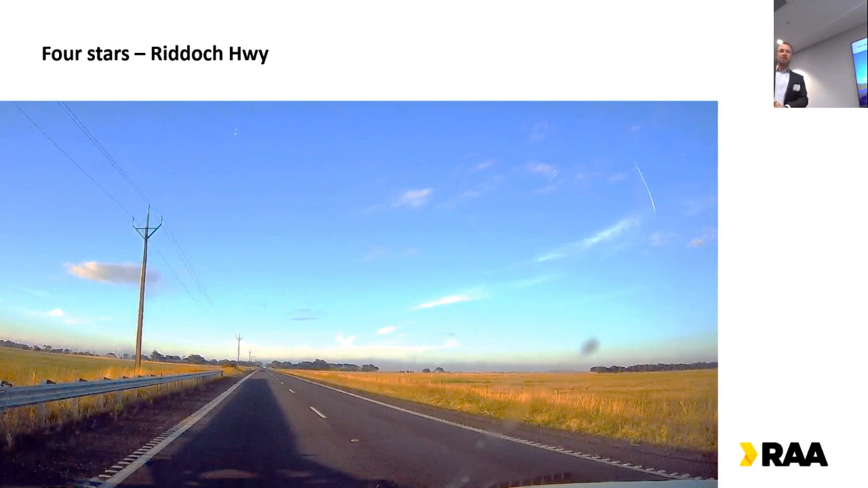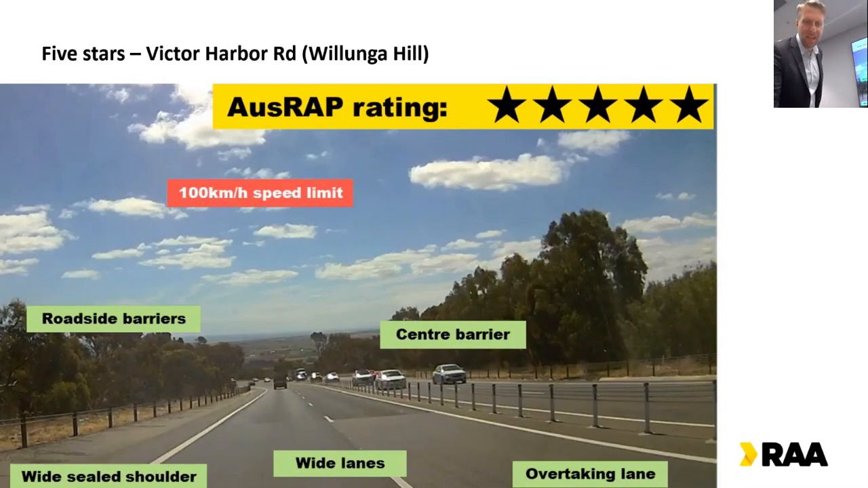No roadside hazards on the driver's side, and the Stobie pole protected by a barrier on the passenger side. We've also got some audio tactile line markings, nice smooth surface and really good sight distance. So this one just scrapes in for 4 stars. And 5 stars, very hard to come by.